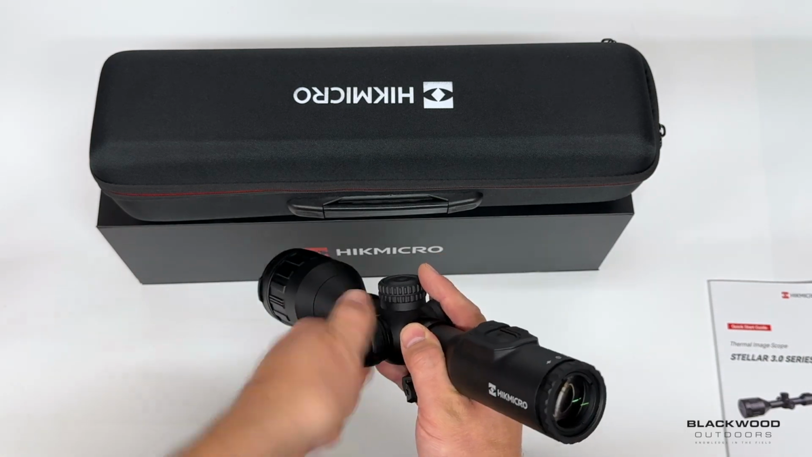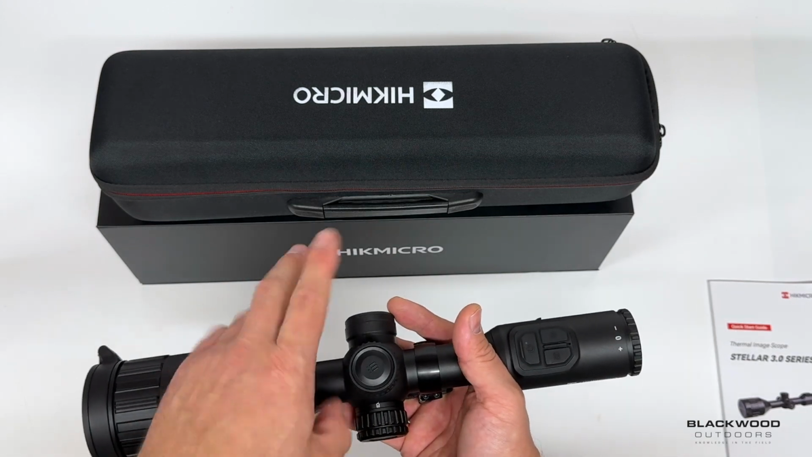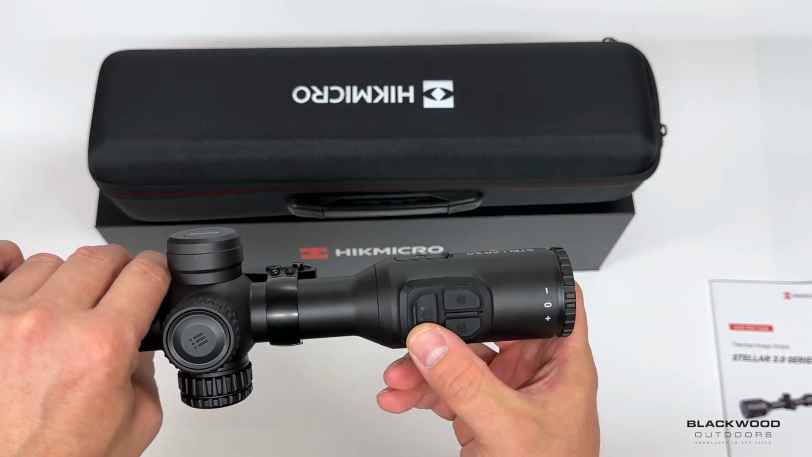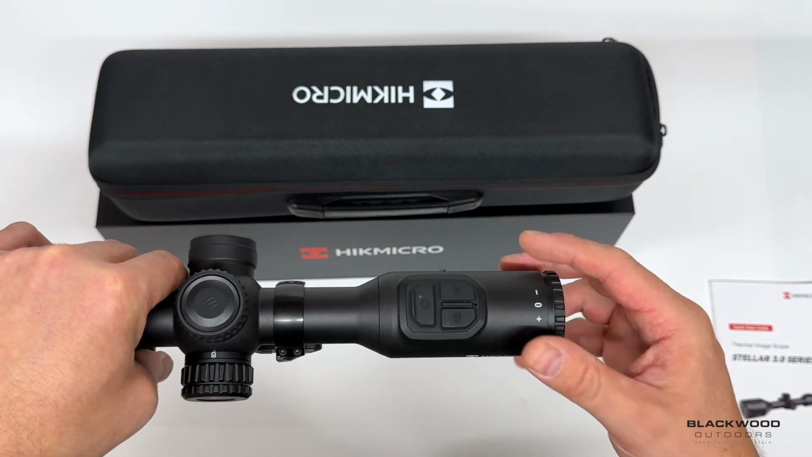Side there, I won't take this fully off, but you do have a 18650, your external power source goes in. Positive end first into the unit, so you've got 2 different power options. Again, we're going to go into that in a minute. Buttons, you do have your power on and off, you have your video recording function there, and you have your laser rangefinder activation that ties into some of the software features.